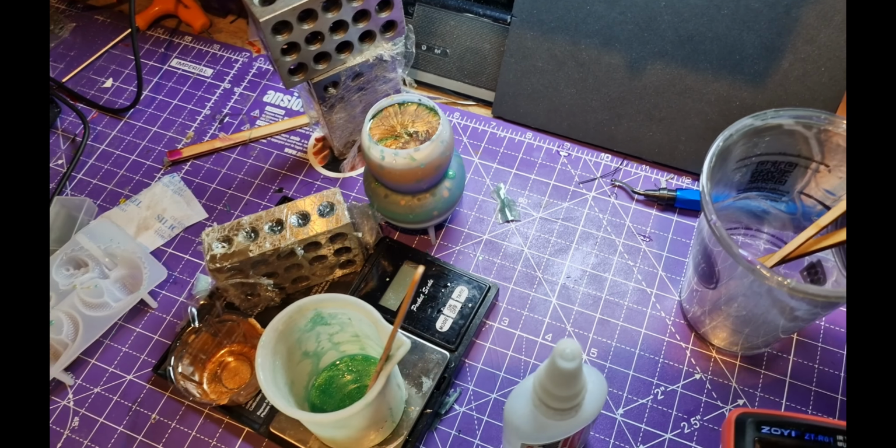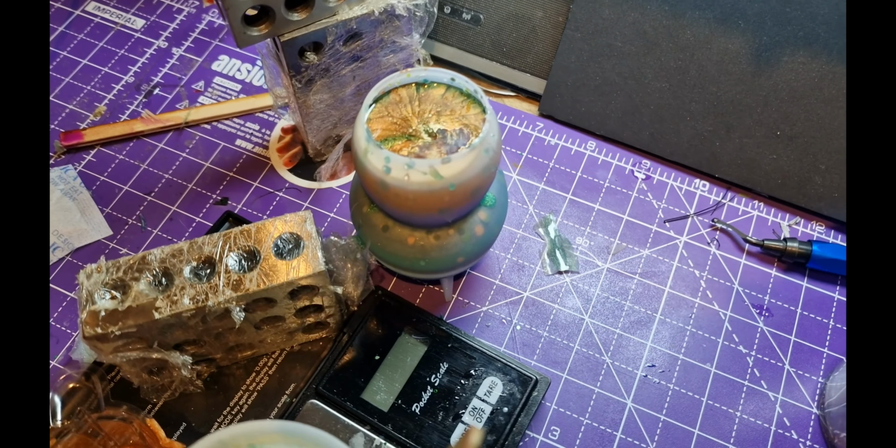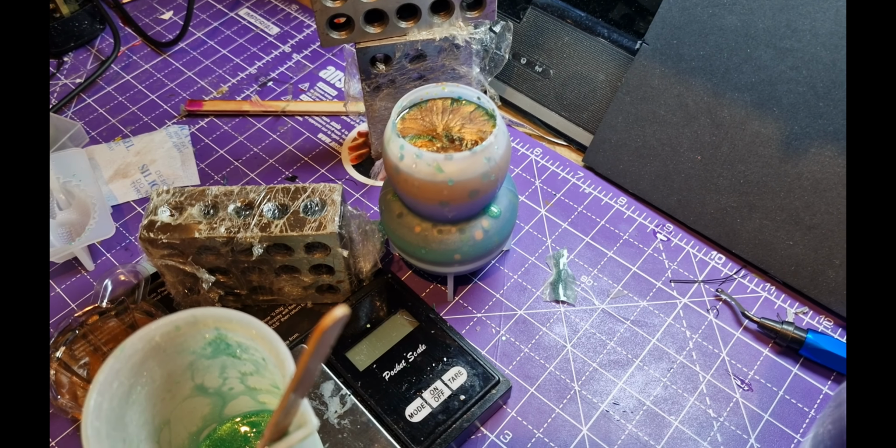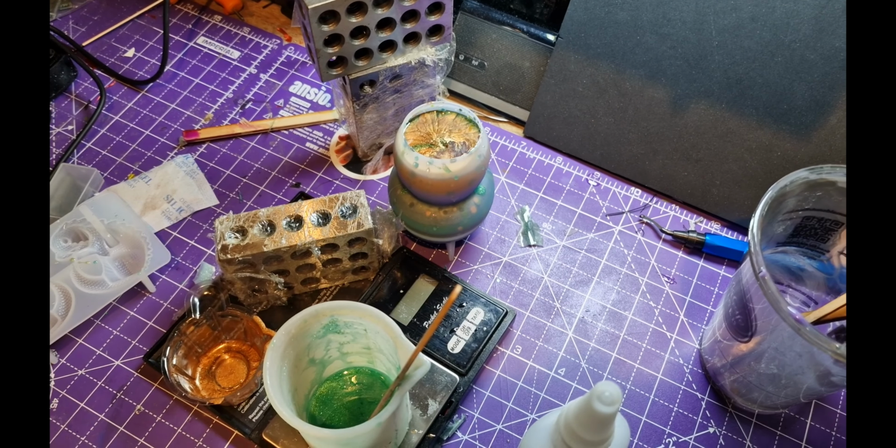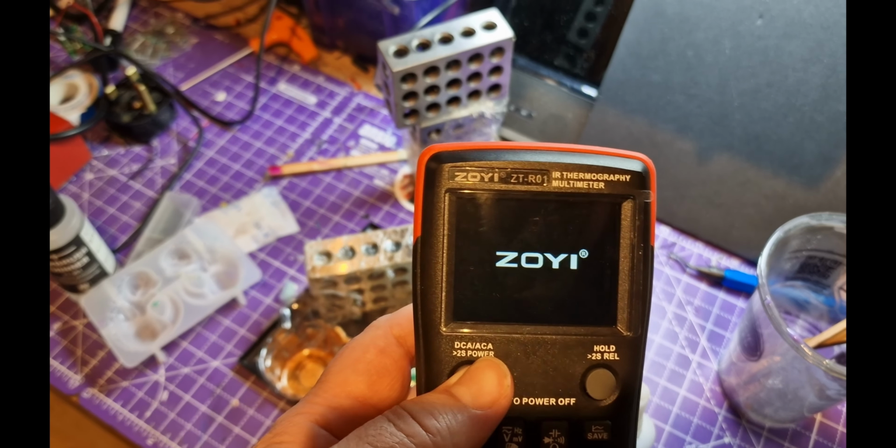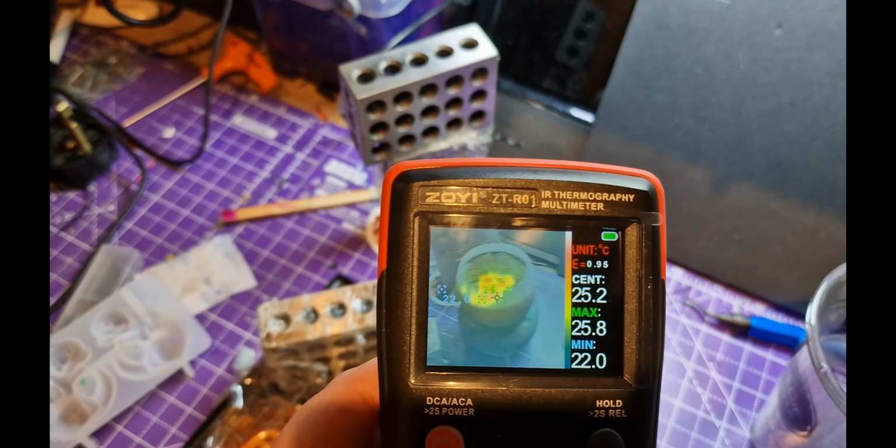Been doing some resin moulding. This is just a mould that I'll pour everything into when I've got spare resin left over, just to see what happens with it. So this is a mongrel version of loads of different bits of resin. Been setting for about 3 hours, so it should have built up a little bit of heat in it by now.